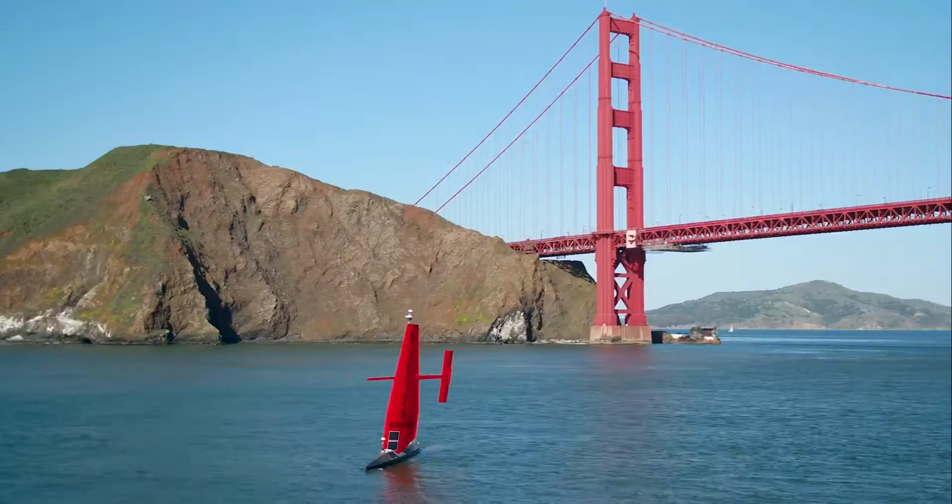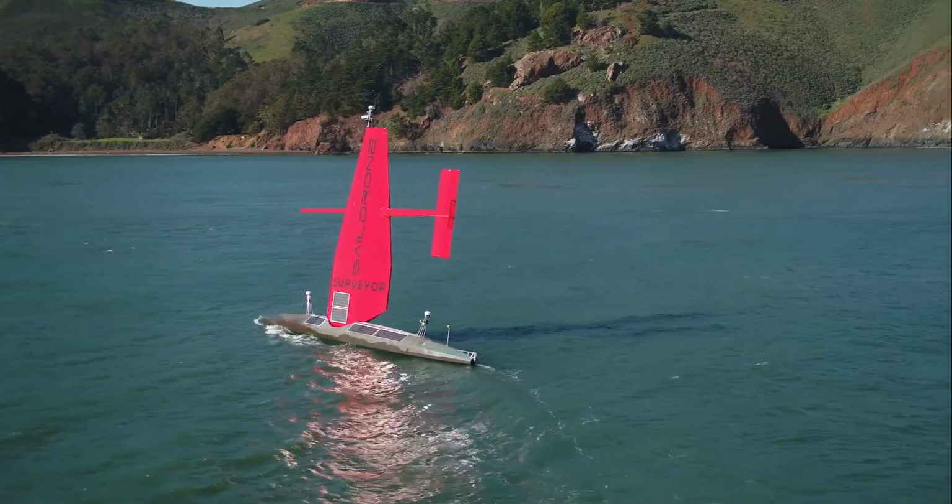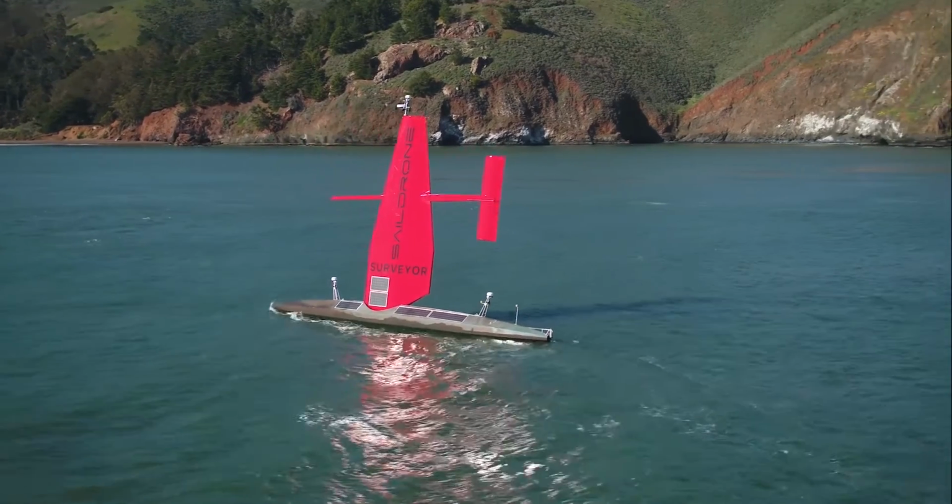Saildrone Surveyor is a 72-foot vehicle that is outfitted with both shallow and deep water multibeam systems. These sonars are some of the industry standard, the best in the world that we use, and we can see down to about 7,000 meter depth in the ocean.